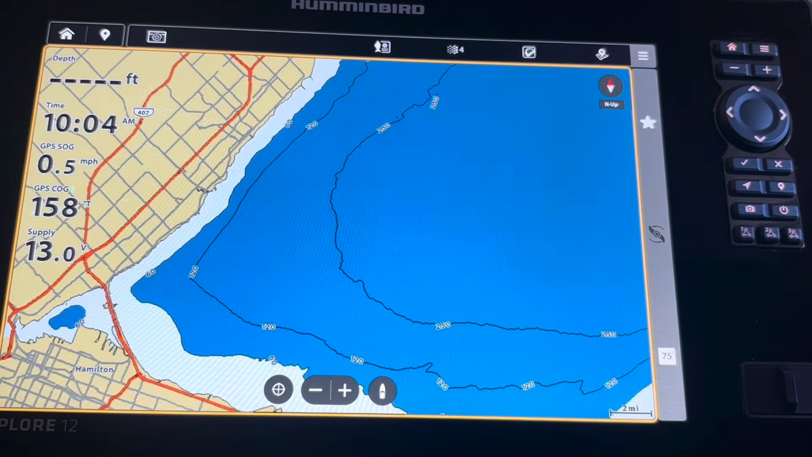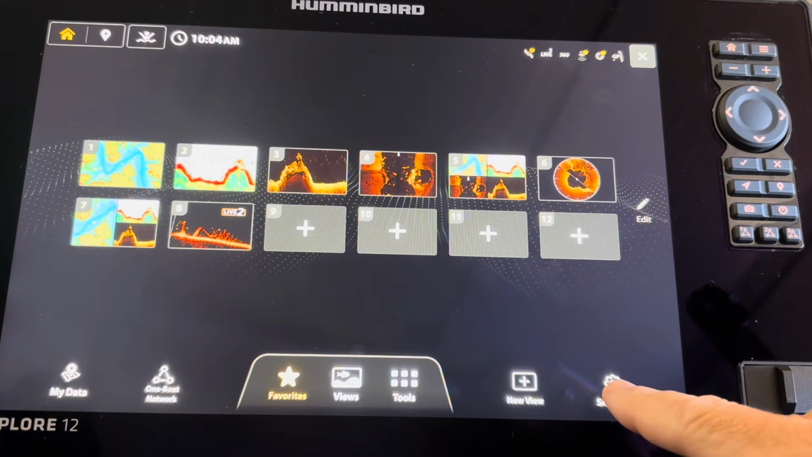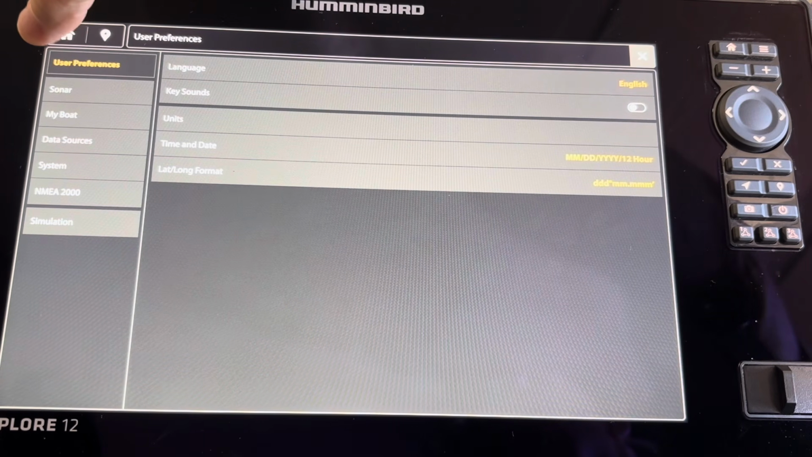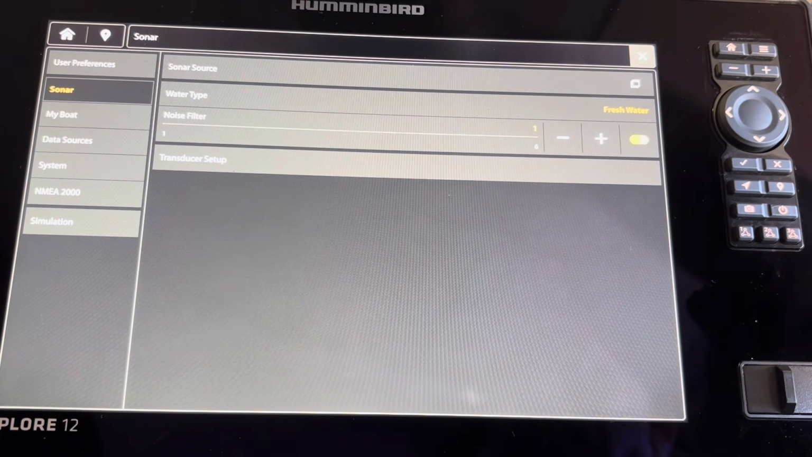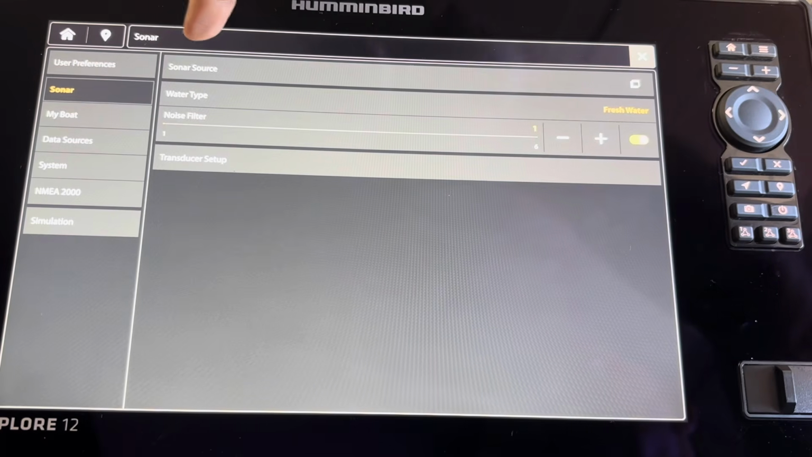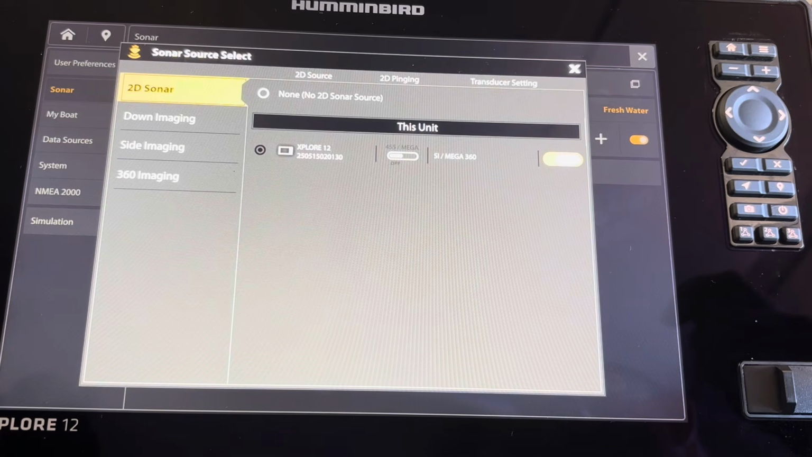You can also access some of the Explore settings through the home screen. So let's press the home screen, and then we're going to go down near the bottom right hand corner. We're going to press settings, and we're going to go up into user preferences. In the user preferences, for example, you could access your sonar settings here, and you can get your sonar source as we showed you with the Power Express menu. So there are definitely other options. If we click Sonar Source, you're going to see that it's identical to the screen that we accessed through the Power Express menu.